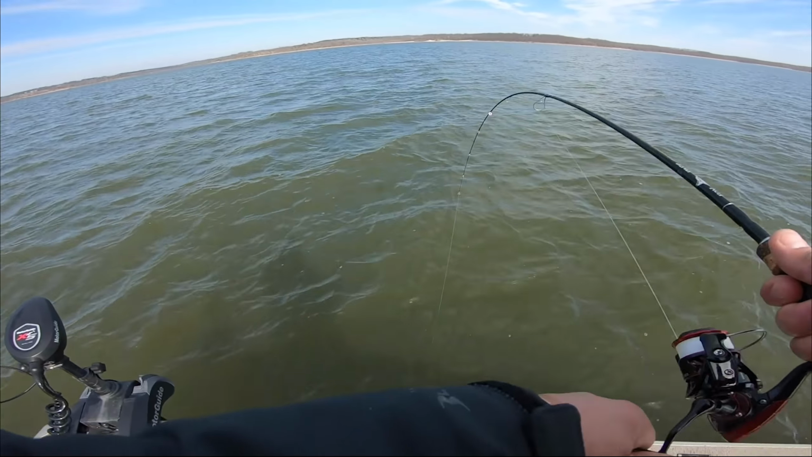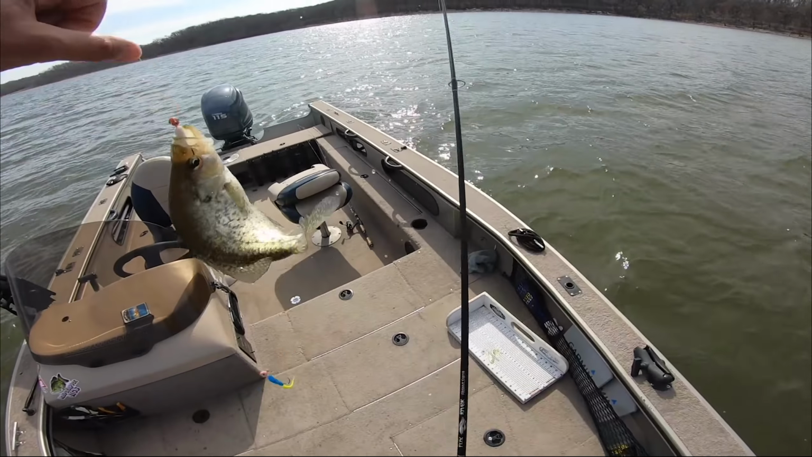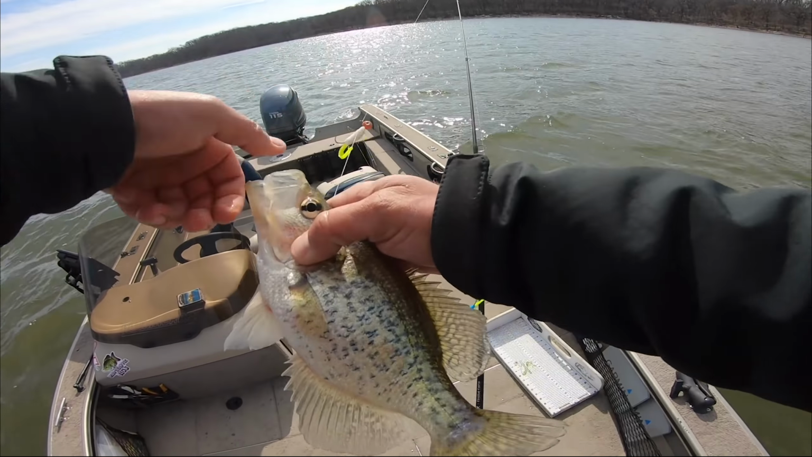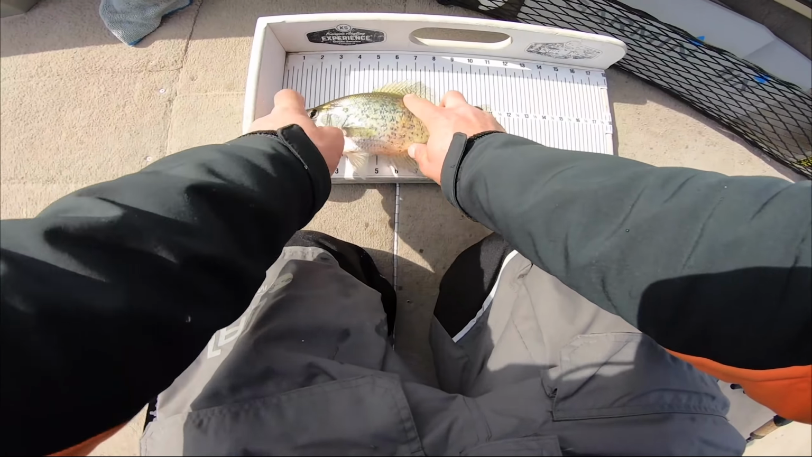Oh yeah, this one feels good. Yep, that's gonna be keeper number 13, I think. Is that a black? It is. That is a black crappie. Either way, we're at like 40 minutes here. We got 20 minutes to catch 7 more.